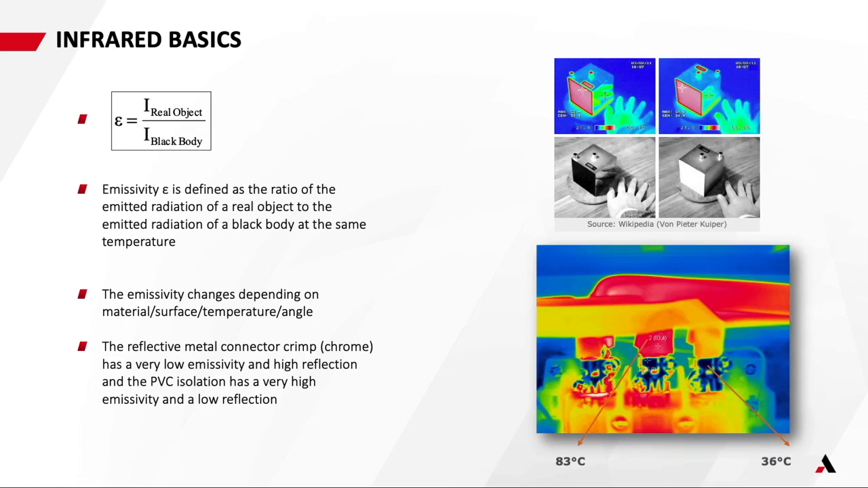Emissivity then is the ratio of the radiation emitted by the real object to the radiation emitted by a black body. So a black body is emitting all of its energy as infrared radiation, so it would have an emissivity of 1. In reality, we're working with grey bodies which emit only a portion of that radiation, and a portion of that radiation is internally reflected.